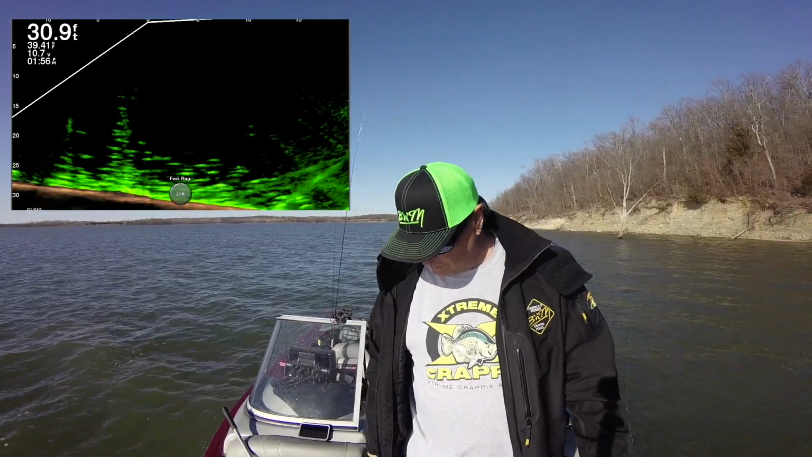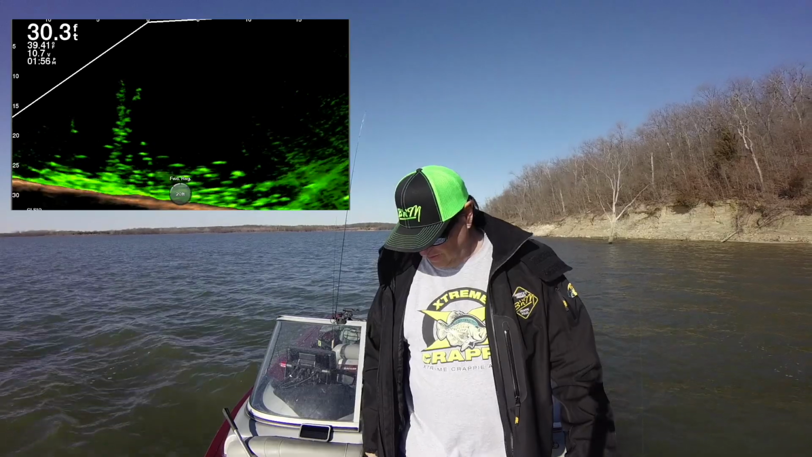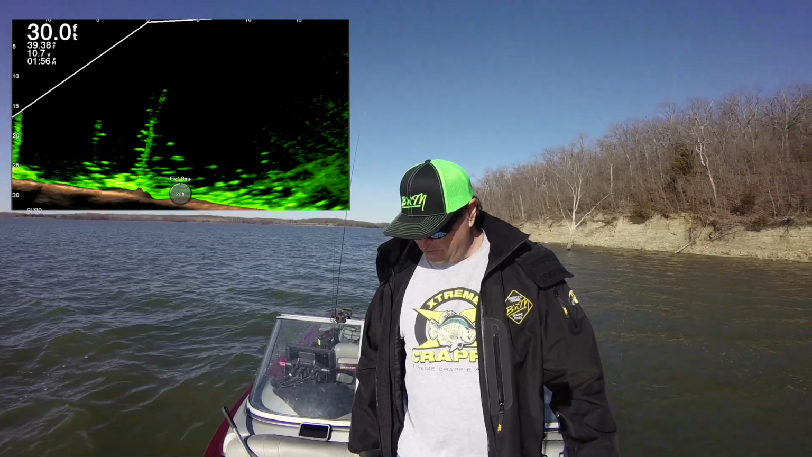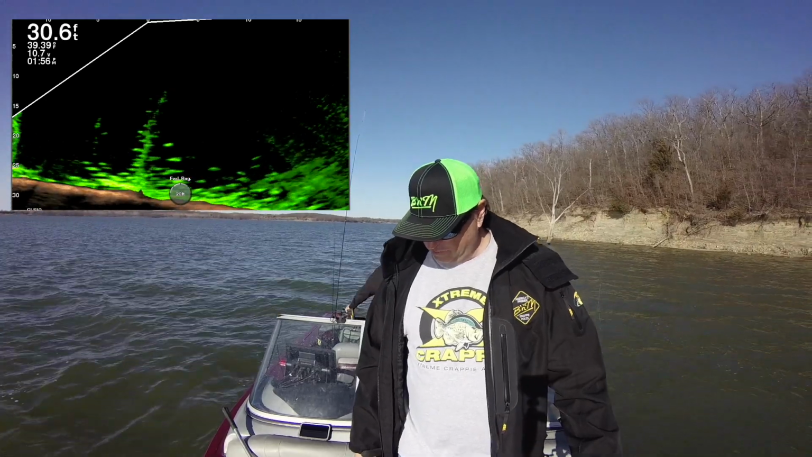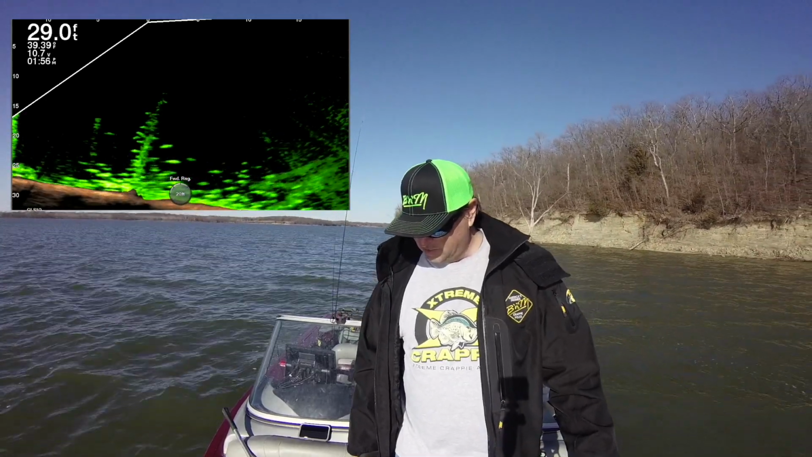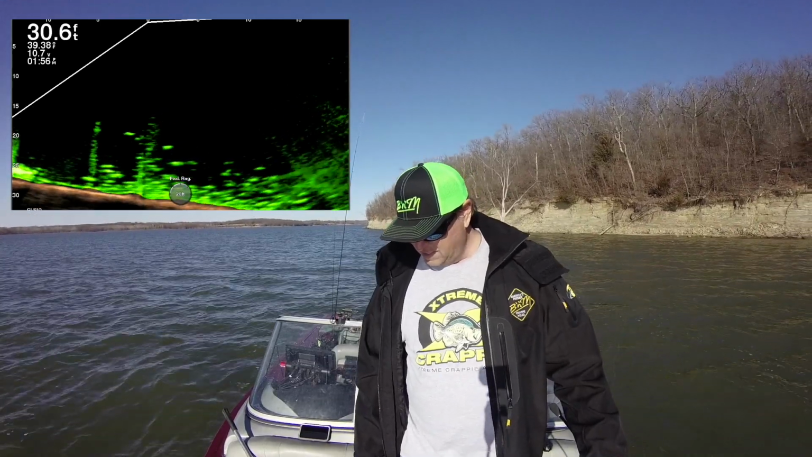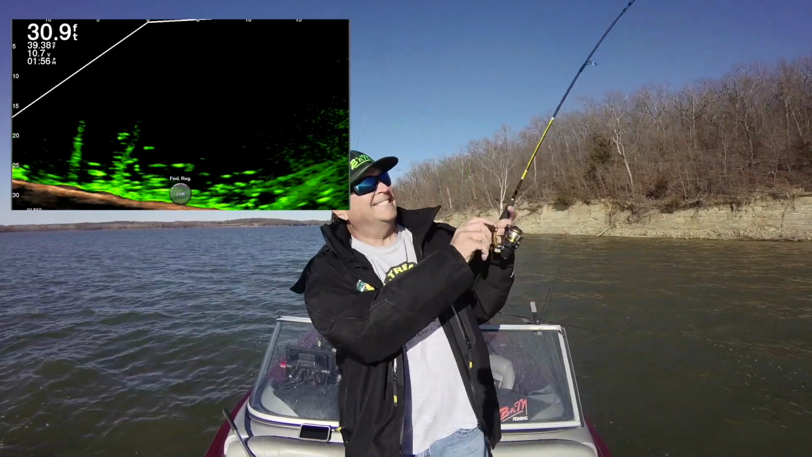Dropping down into them. You can see my jig. I'm right in front of about 5 of them right now. It's drifting back and falling down. They're not going to be able to resist this. Give it a little action there. There's one looking at it. Boom, there he is. Got him.